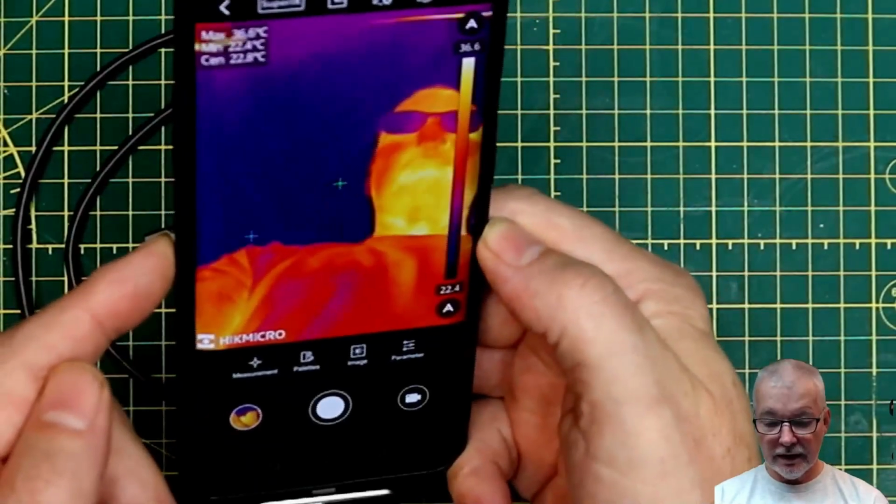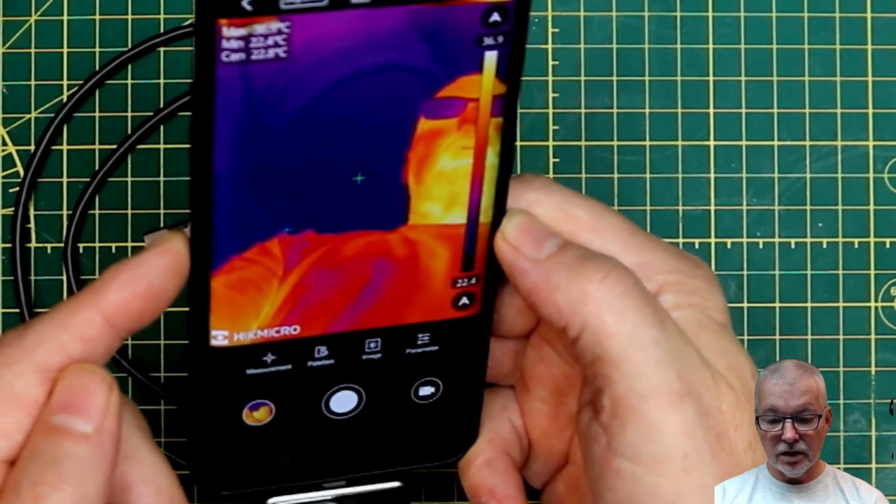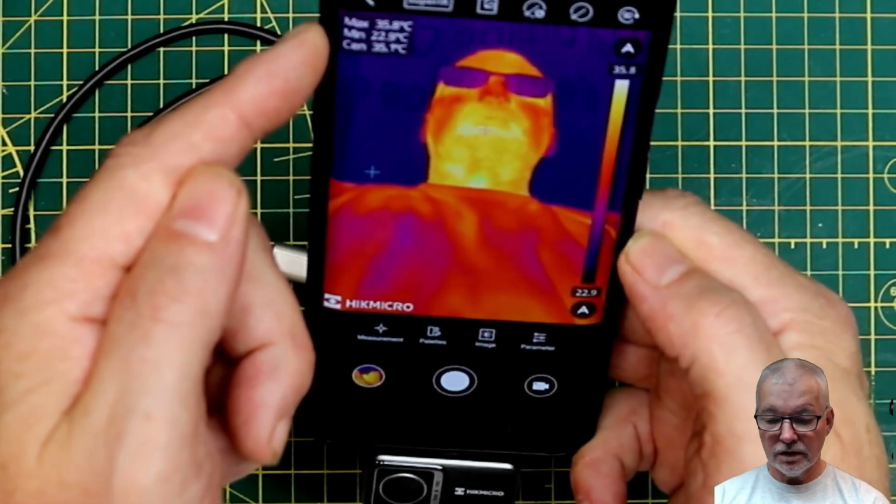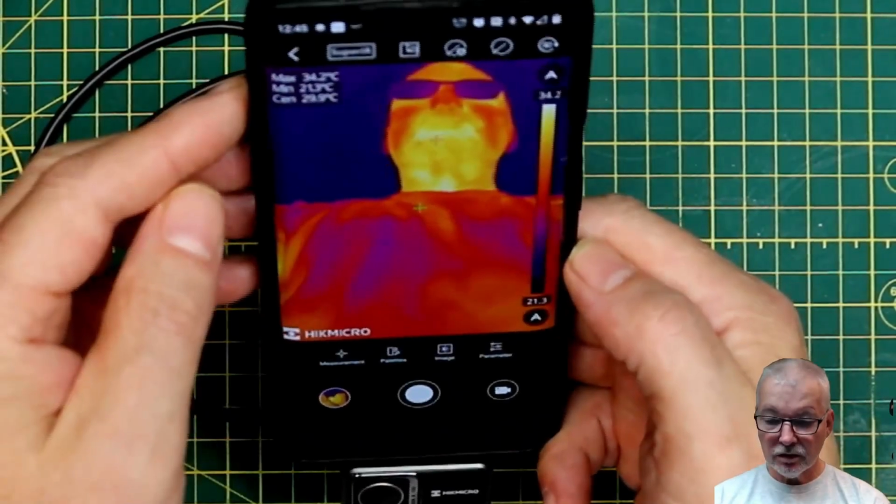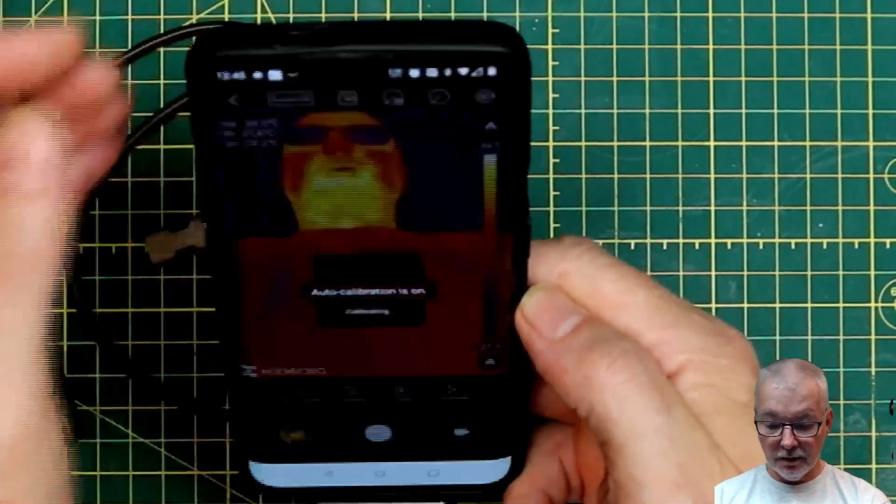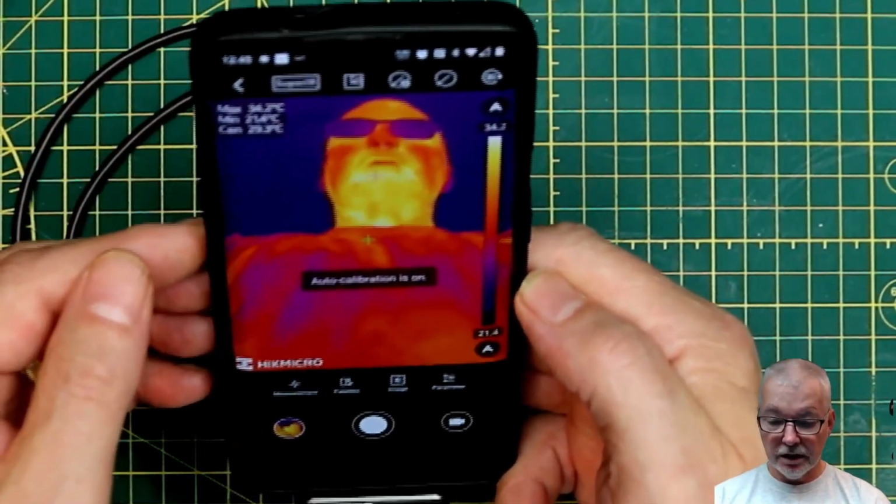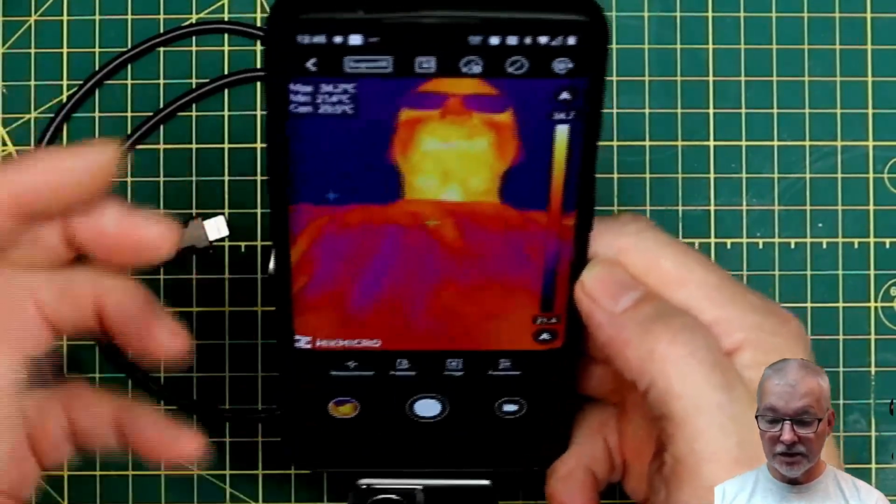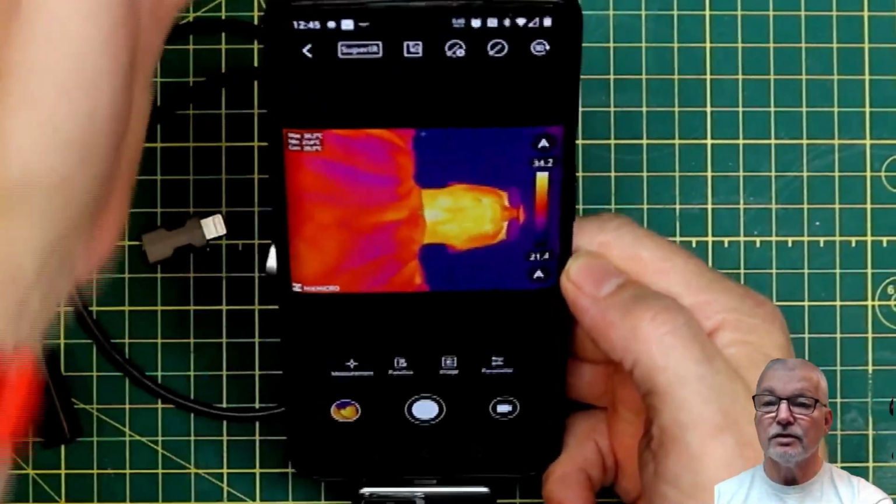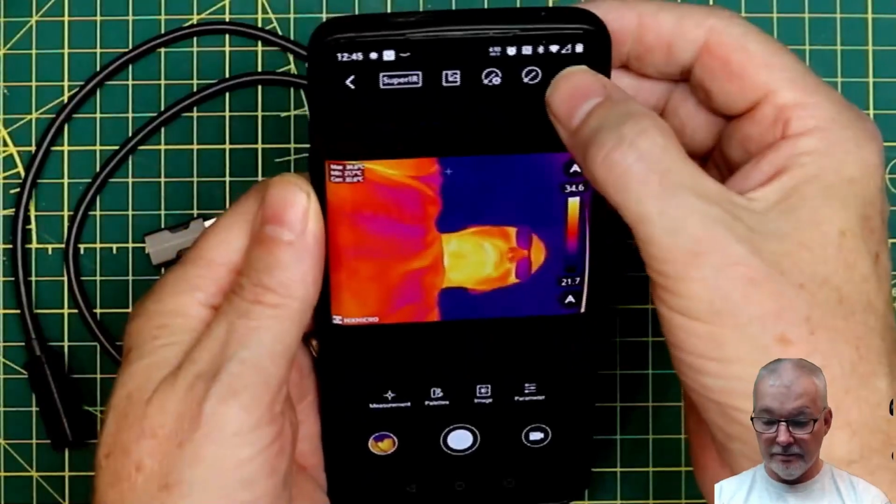So you can move that to different places. So if I point that to something that's not so hot, you can see it's saying 22. If I point it to my neck, it's like 35 degrees right there. That's all working nicely. We've got auto calibration on off. We've got a manual calibration. So the auto calibration will freeze the screen just a few seconds while it's doing it. Ability to rotate the screen 90 degrees.